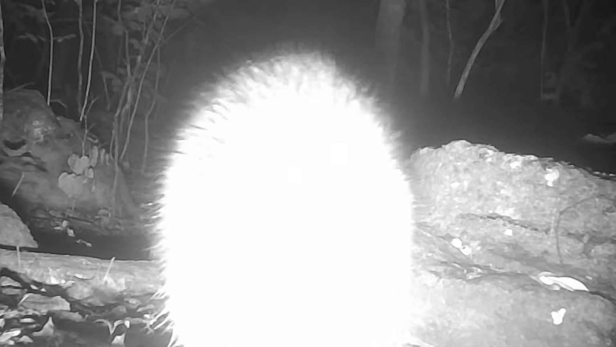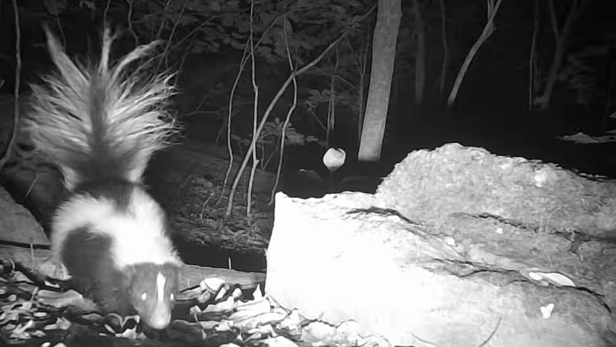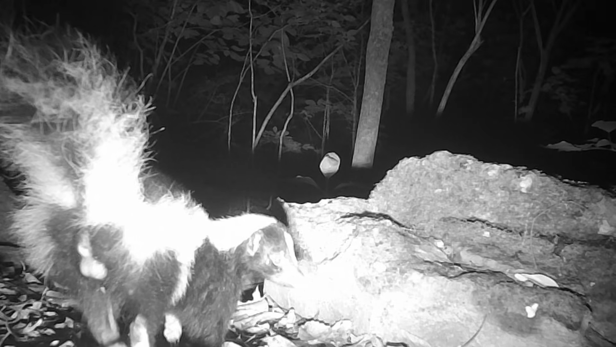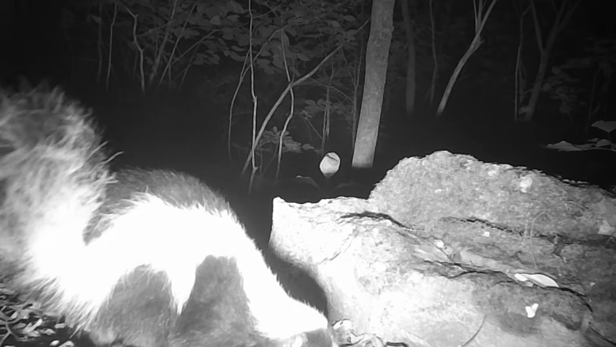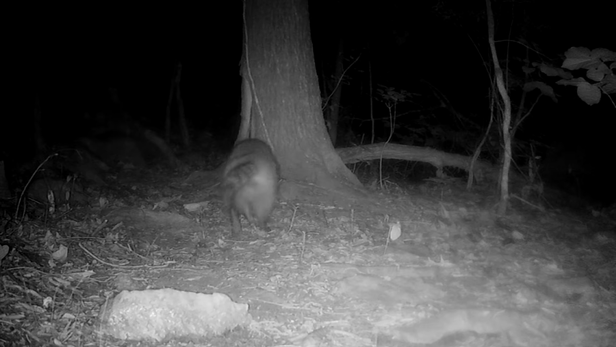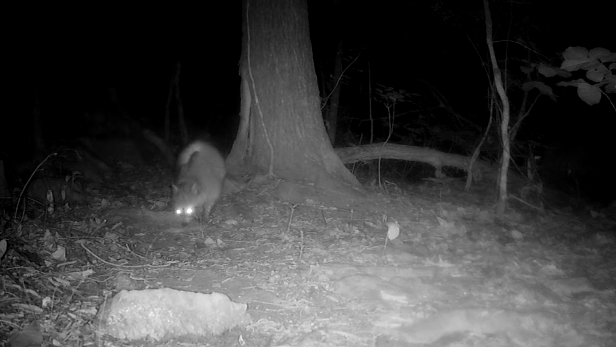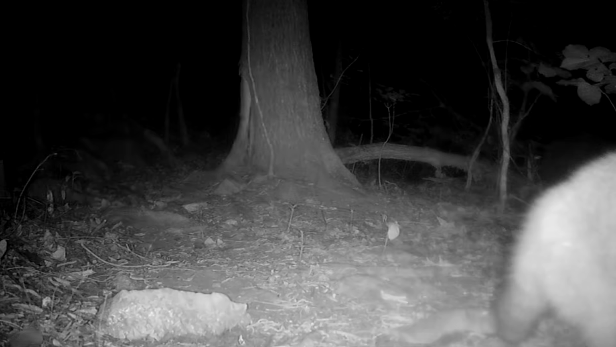And at the log, wet night, coon just coming through. And a little skunk. They see what they can scrounge up. They like bugs too. And at the tree, coons are always here. This is just on their routine travel way. And there's poor old Scar. Seems like he's crippled up a little bit this week. And there's old No-Tail.